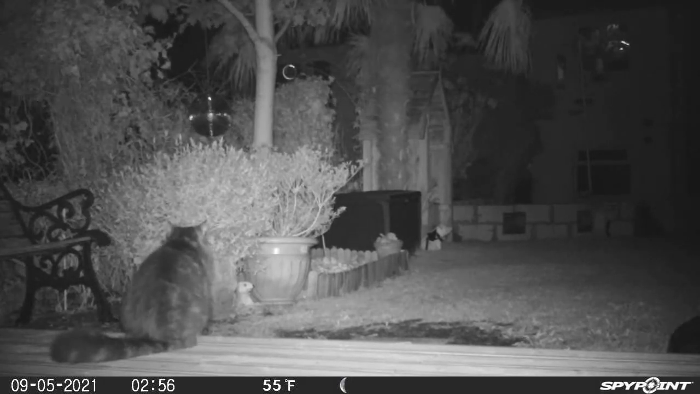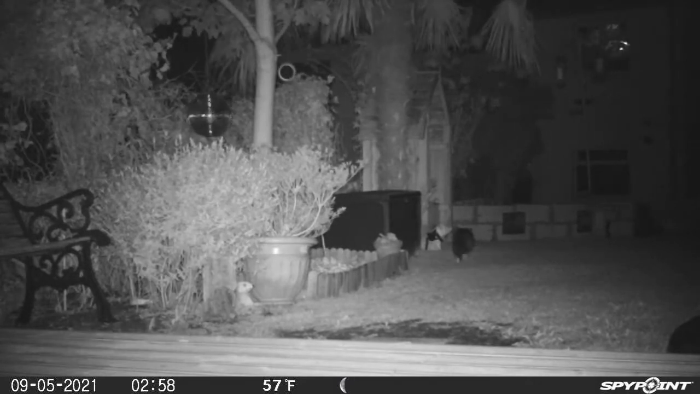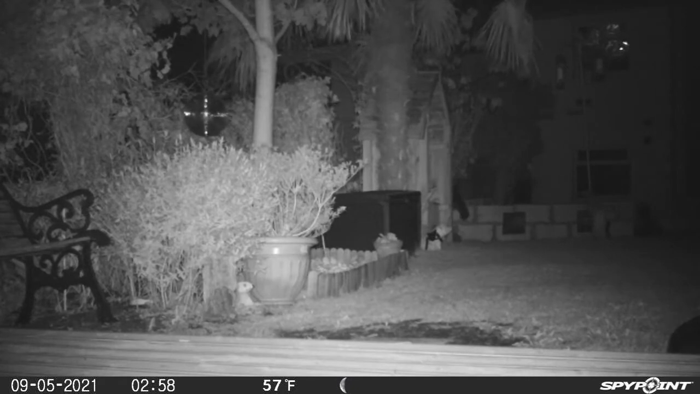So just before 3 o'clock in the morning, Fluffy Cat turns up again and comes for a wander in the garden. I speeded up the film a little bit here just to show him going to the wall. Then he jumps up onto the wall, sits there for a little while, and then comes back and wanders off.